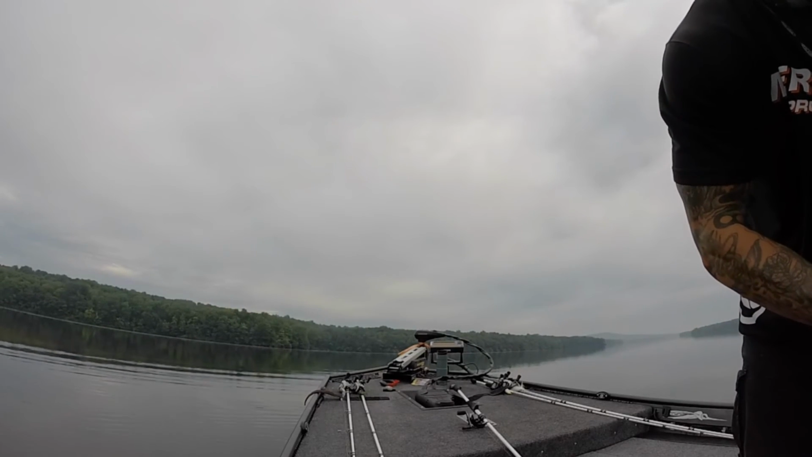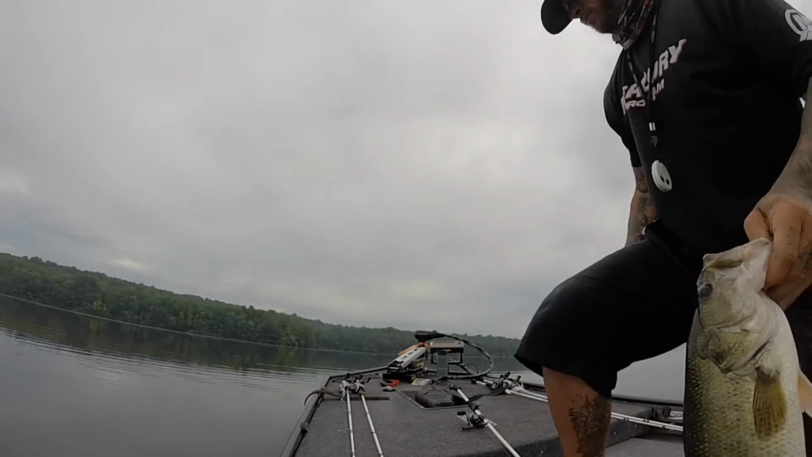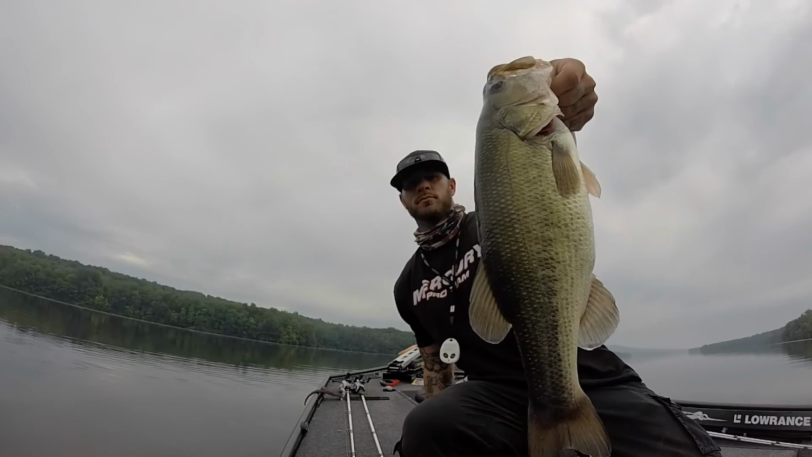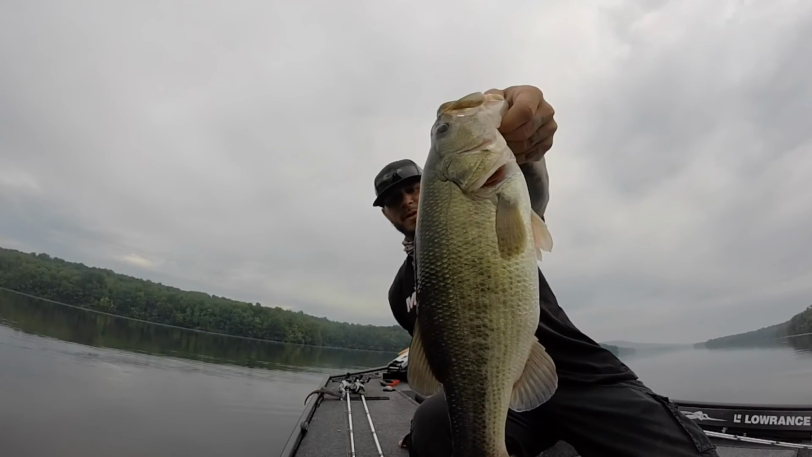Fish the next one and just keep moving on. You'll eventually learn the kind of stuff that they're on all the time. Another good fish, dudes. Another good fish.